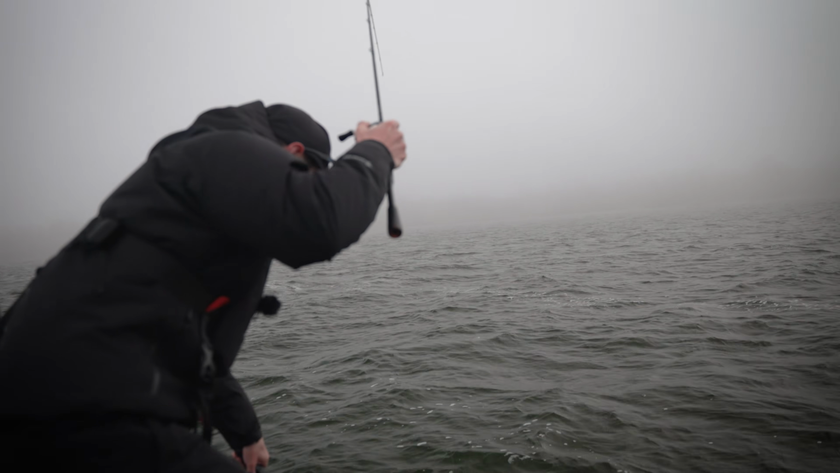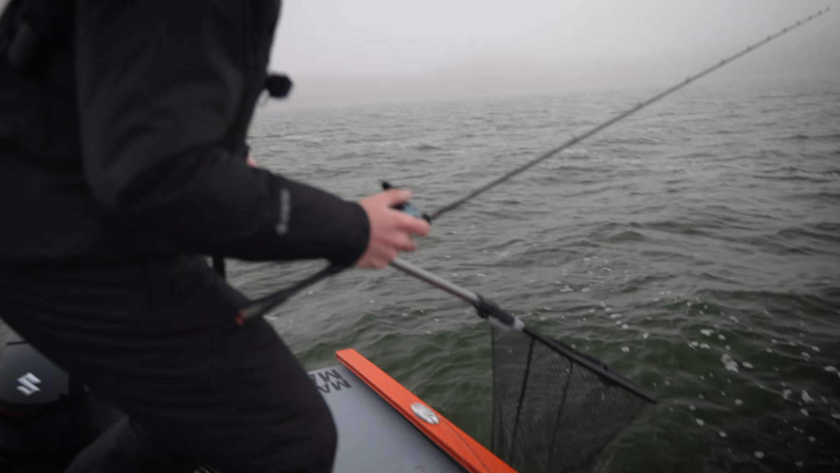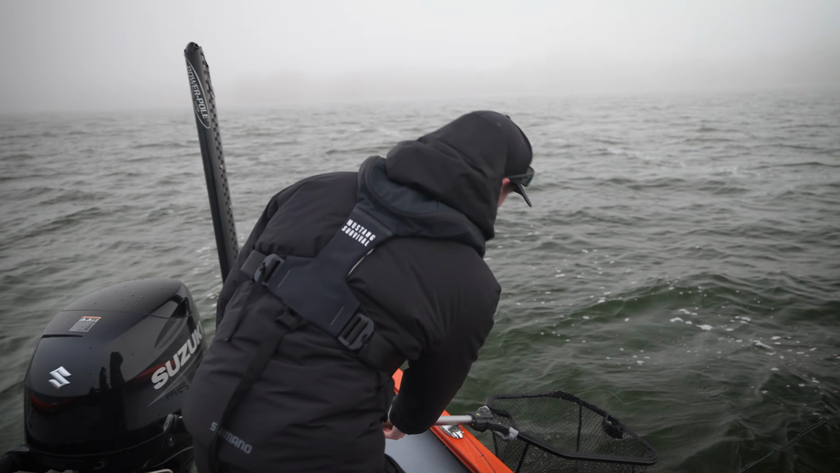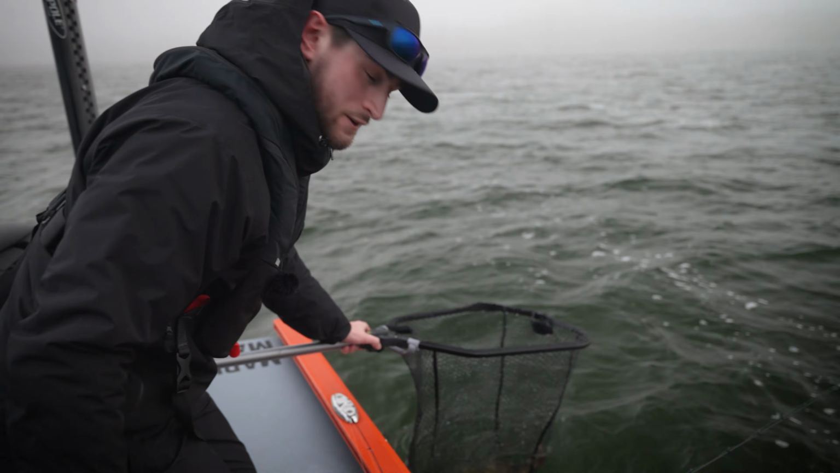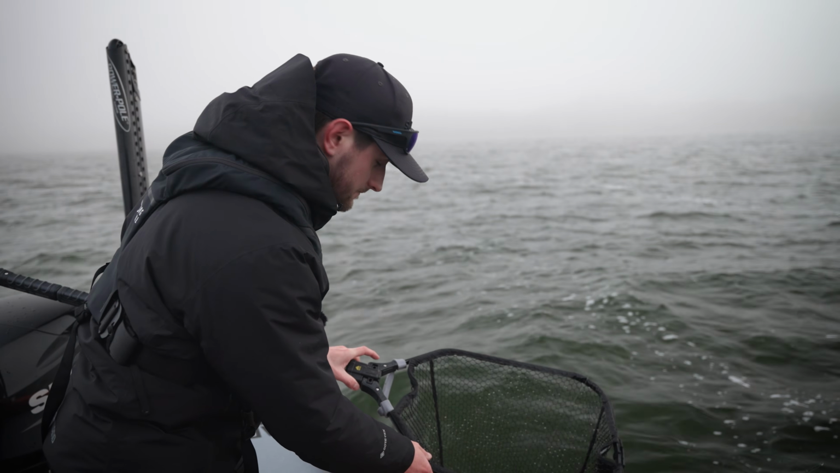That is a good one. Get in the net. Yes. Well done, mate. Lovely fish. What a fish. Let's get her unhooked and have a quick look, shall we? But these fish really are absolutely stunning. And so big.